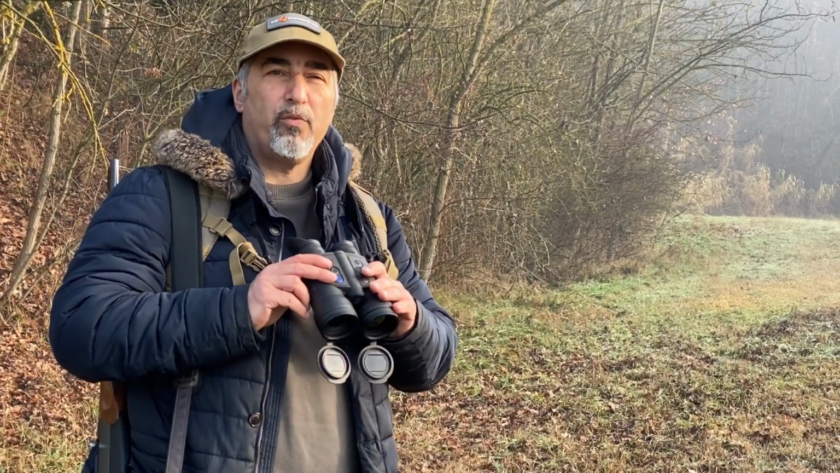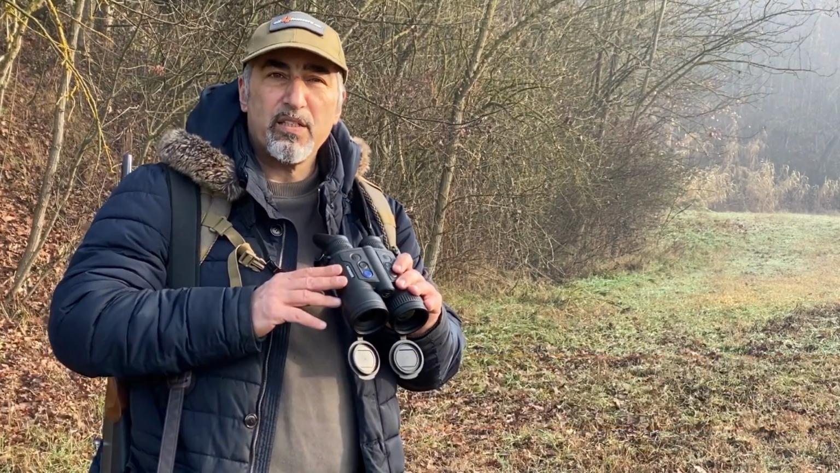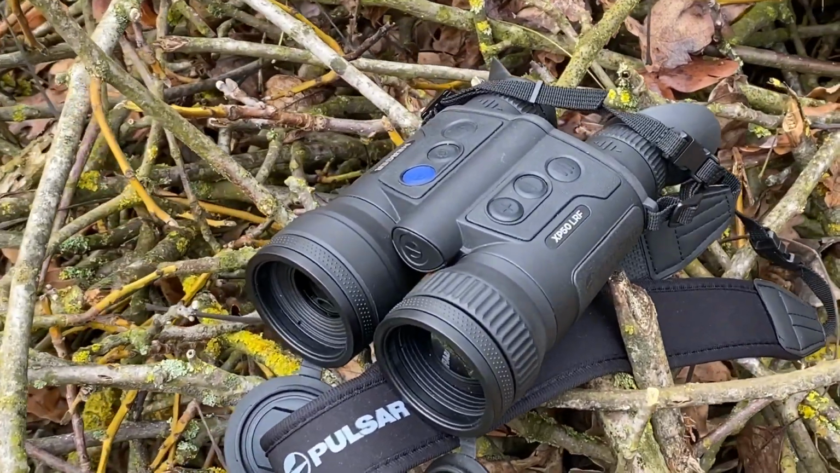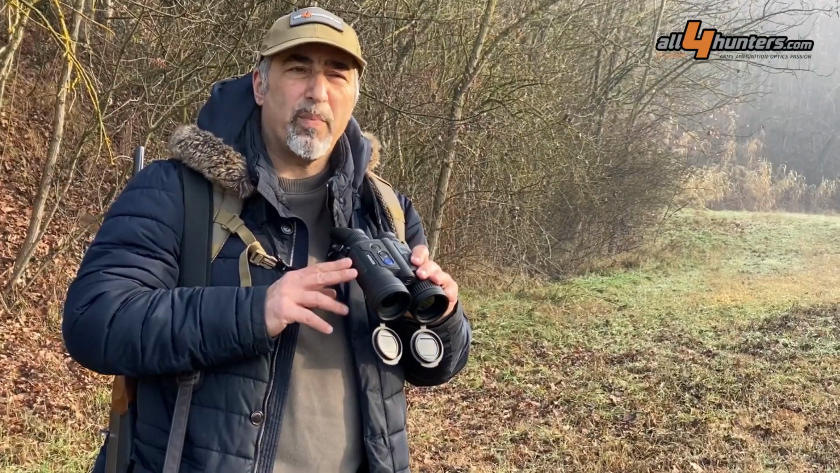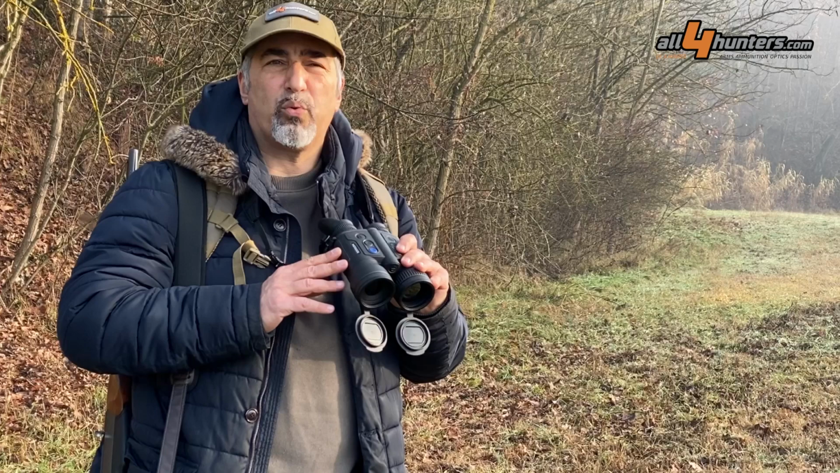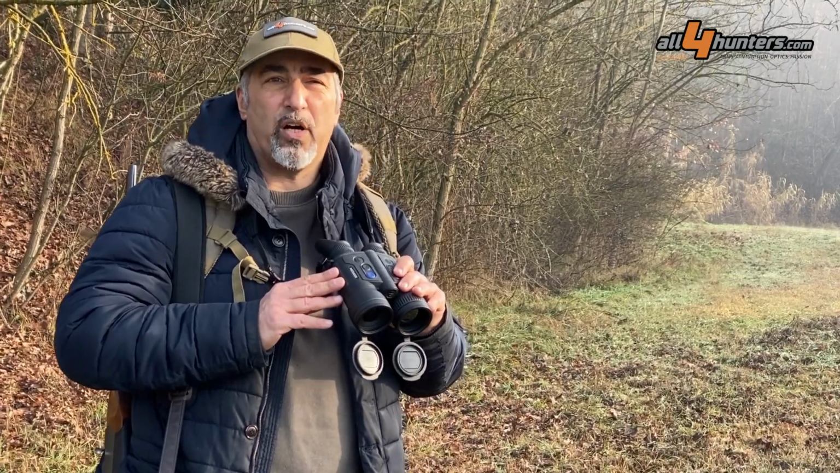This is Franco from All for Hunters, and this is the Merger XP50 LRF from Pulsar. This is a thermal imaging binocular with top performance. It's a flagship from Pulsar. It's got a 640 by 480 pixel resolution microbolometer made by Lynred with an unprecedented NETD sensitivity of 25 millikelvin, making it one of the best binoculars we've ever tried out here in All for Hunters.